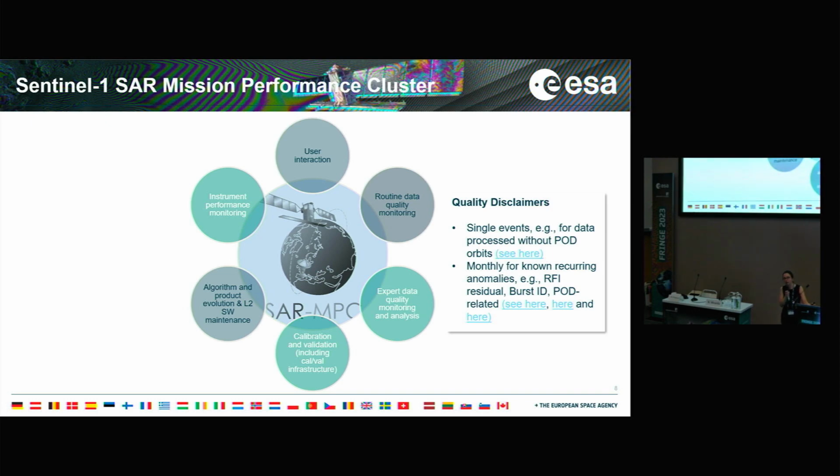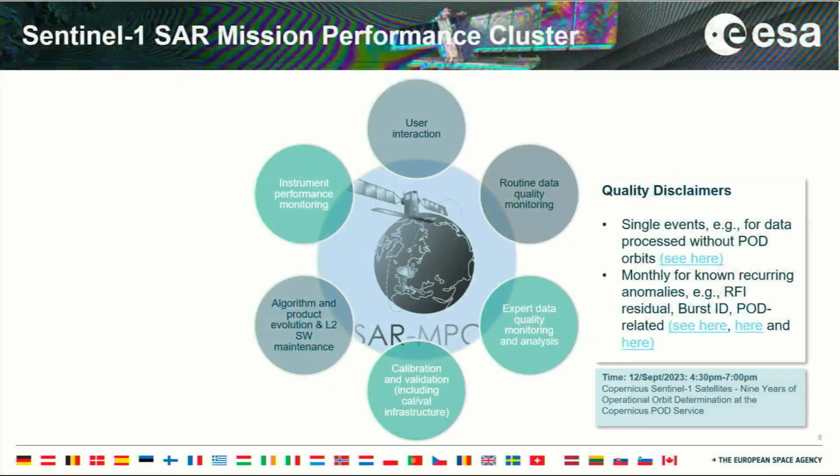And also some issues which are related not really with the level 1 data, but more with the external information which we use, in particular the POD near real-time orbits, which currently have a slight degradation due to the increased solar activity. I take the chance to point out the presentation or the poster from our POD colleagues that should give you all information about our POD orbits.